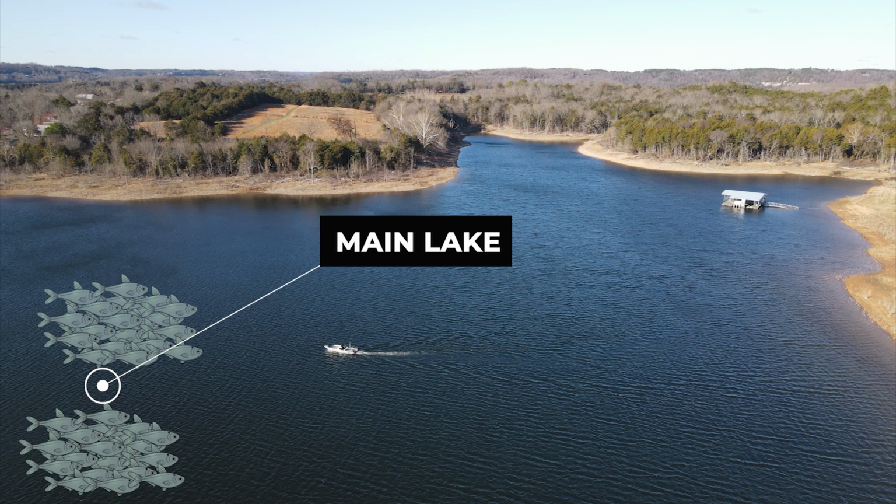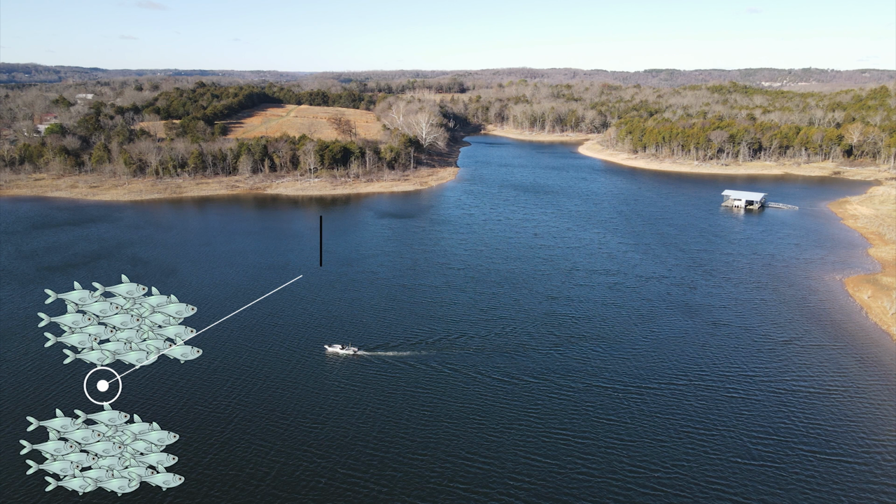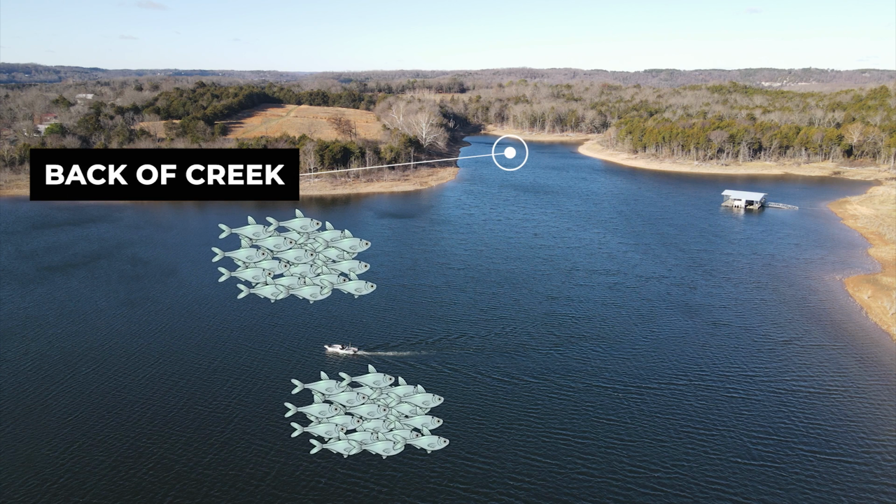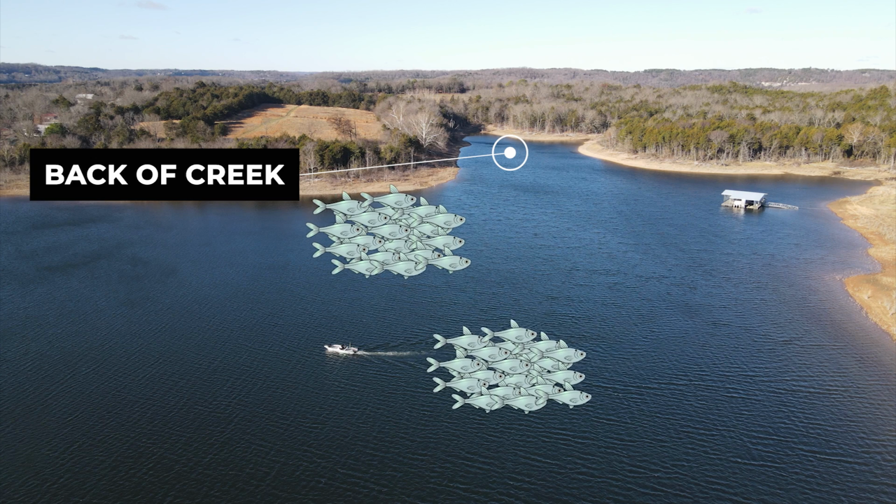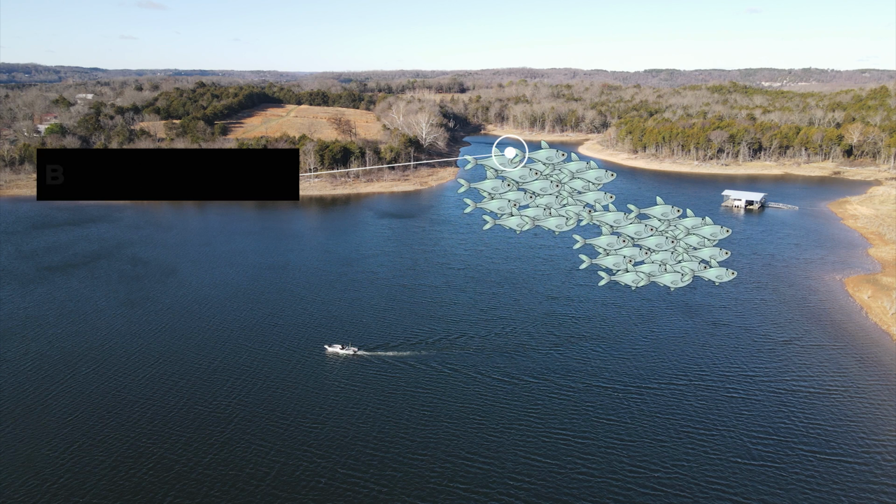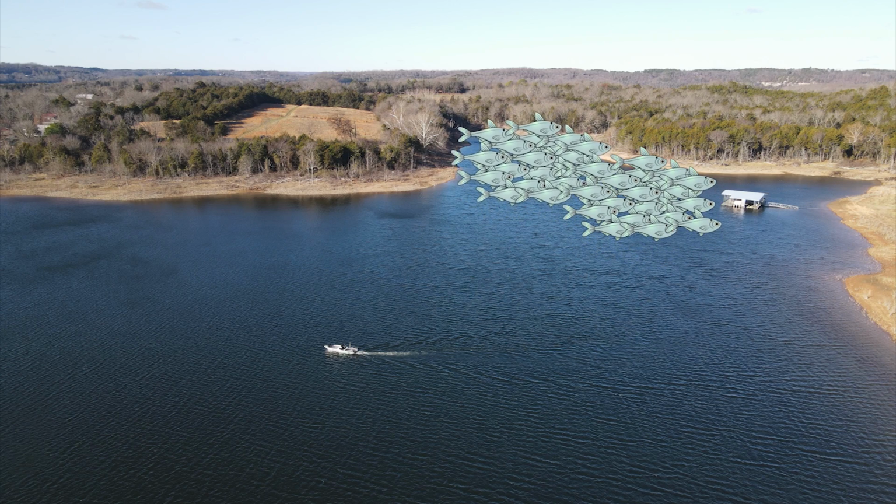Baitfish migration during the fall is pretty straightforward. The majority of the baitfish are going to be on the main lake when summer ends and the fall begins. Then, as the fall progresses and water temperatures drop, the baitfish are going to make their way into the backs of the creeks. However, these baitfish aren't going to immediately go from the main lake to the backs of the creeks in a couple of days. It takes weeks and sometimes months for this transition to happen.